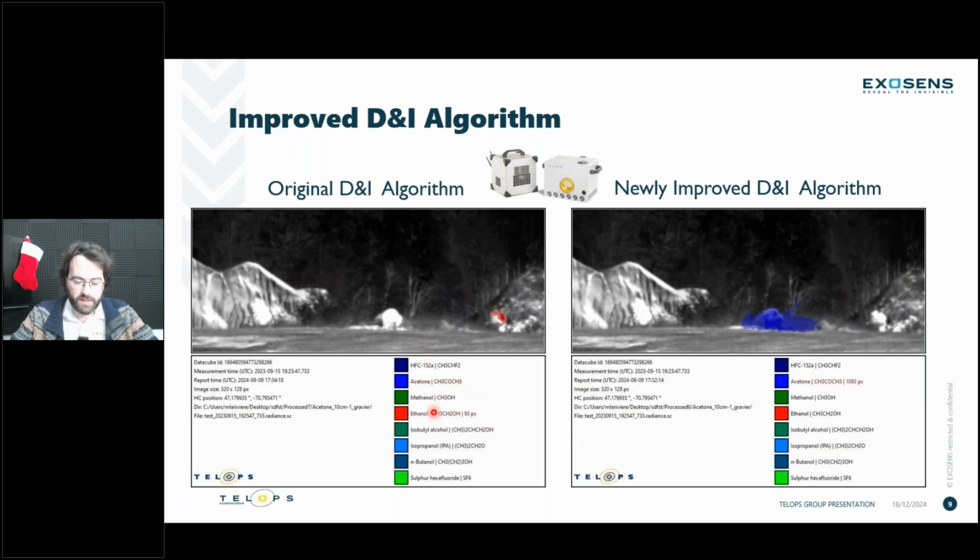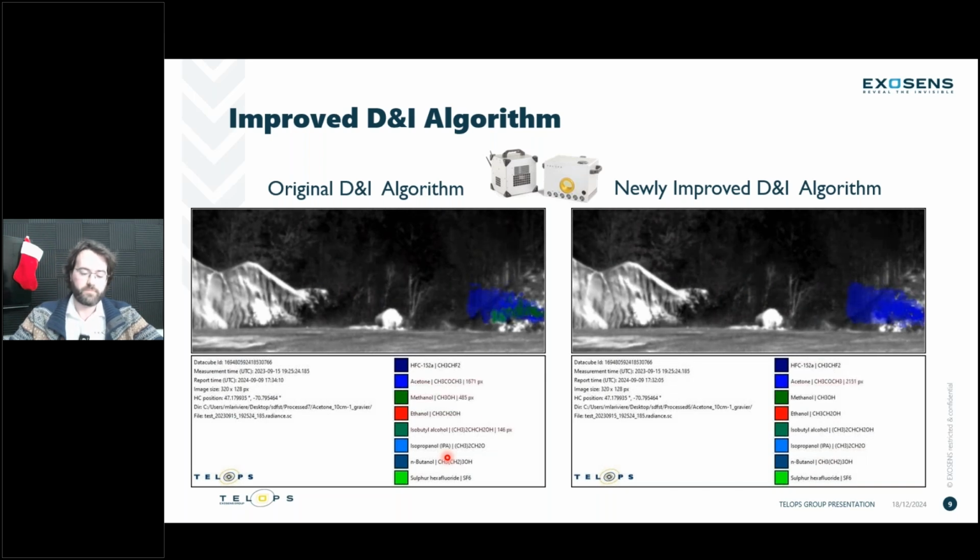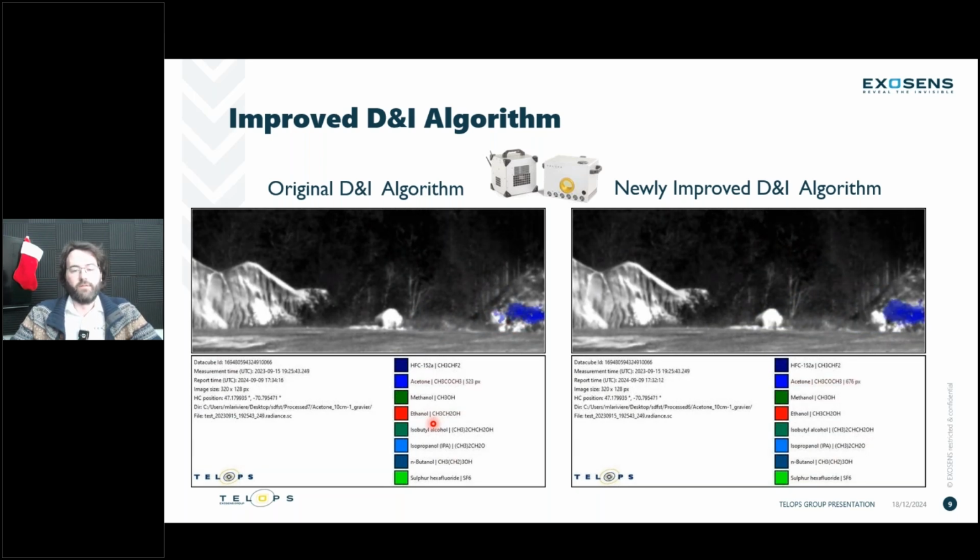We can see a list of gases that can be close to each other in the spectral region of long wave imaging. So those peaks can be close to each other. The algorithm can sometimes create those false positives, which is normal in that kind of advanced imaging processing.